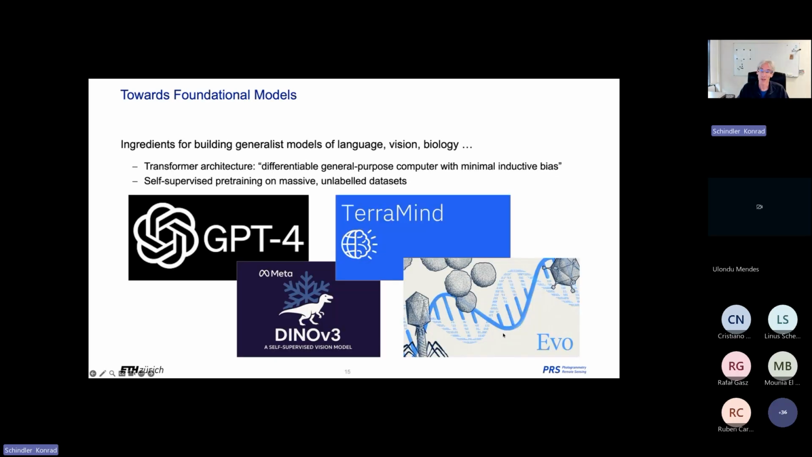And then when you're at that question, very naturally, you take the next step and think, what are the ingredients to build such a generalist model? How have the successful examples been generated of such models that have this very broad applicability, can be adapted well to different applications and so on?